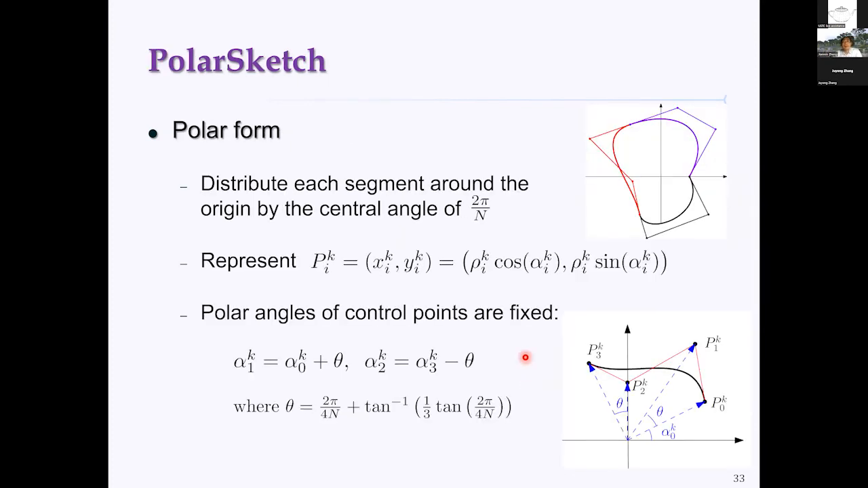Then we distribute each segment evenly around the origin to form a closed shape. So for each segment, we have a central angle of 2 pi over capital N. For each Bezier curve, the control points are represented by polar coordinates rather than Cartesian coordinates, with rho as the radial coordinate and alpha i as the polar angle.